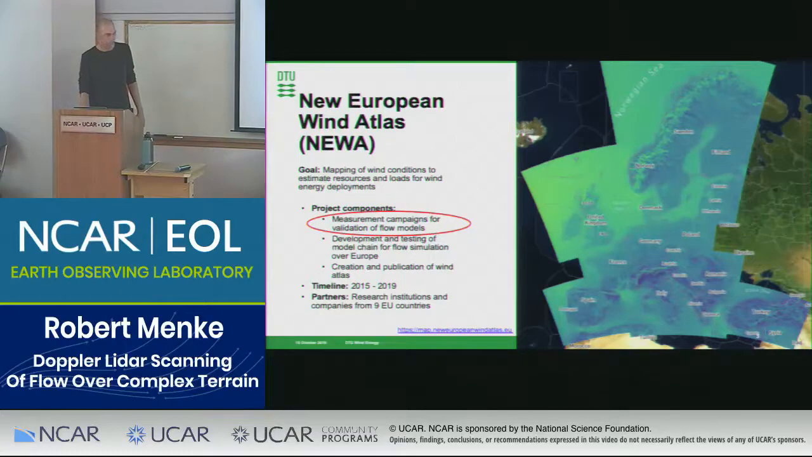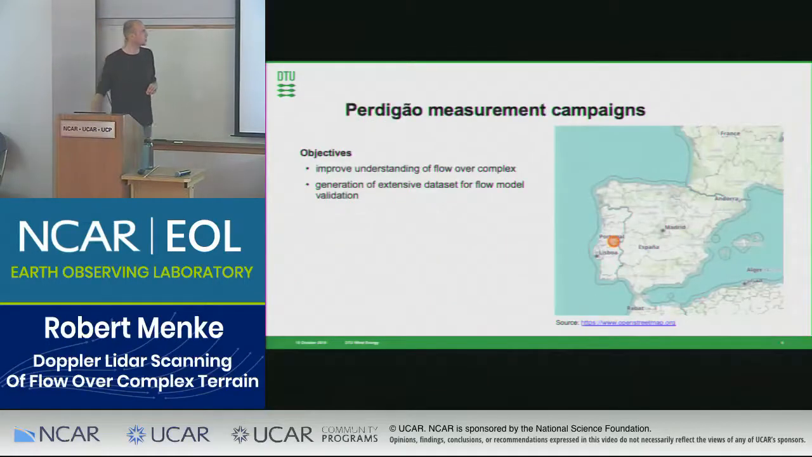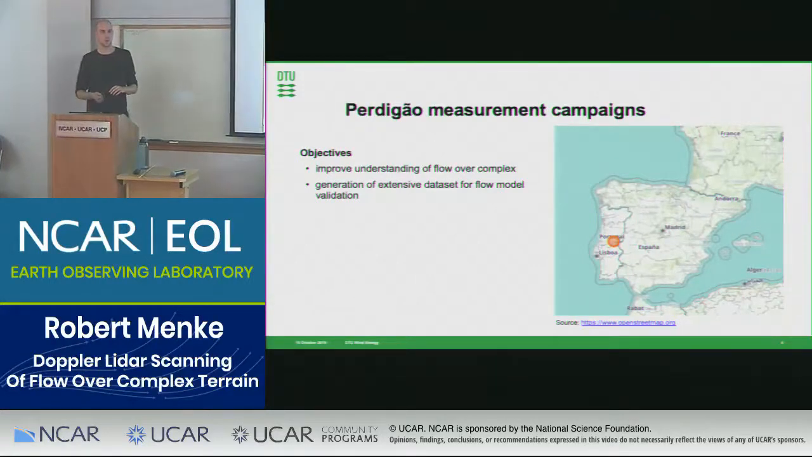But today I will focus basically only on the measurement campaigns, and actually specifically only on one measurement campaign, the measurement campaign in Portugal, the largest one in the NEWA project, with the goal especially of improving our understanding of flow over complex terrain, and with the aim to generate a data set that can be used for model validation, but also to study flow phenomena in complex terrain.